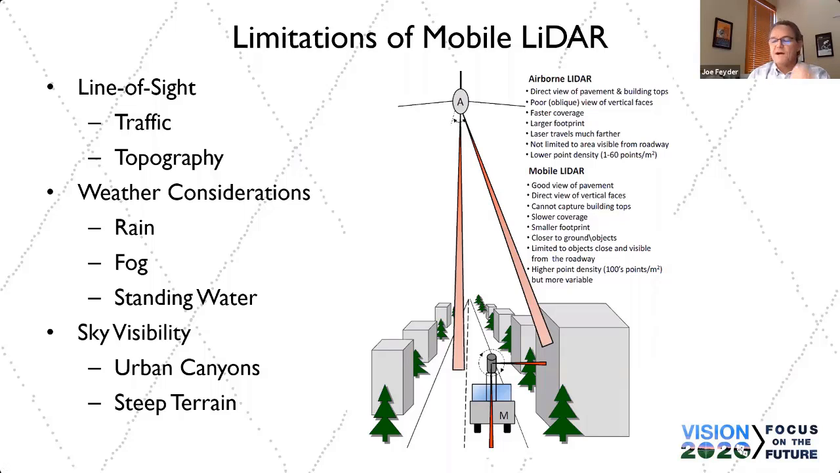Again, that affects positioning. However, positioning can be remedied by more control on the ground, which I'll talk about again later.